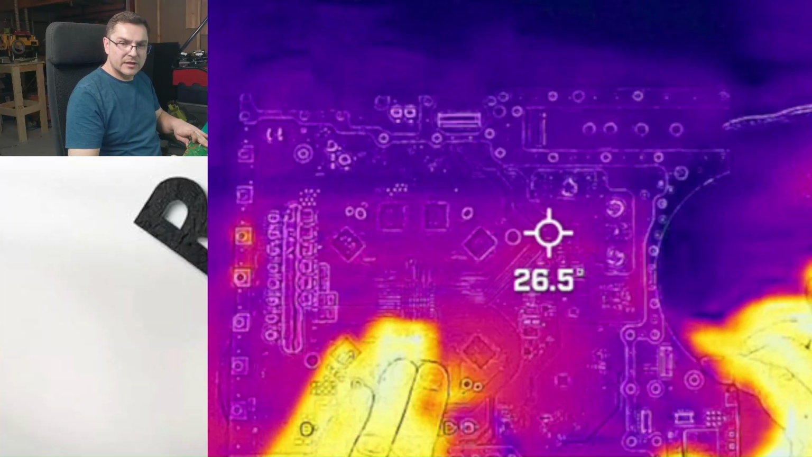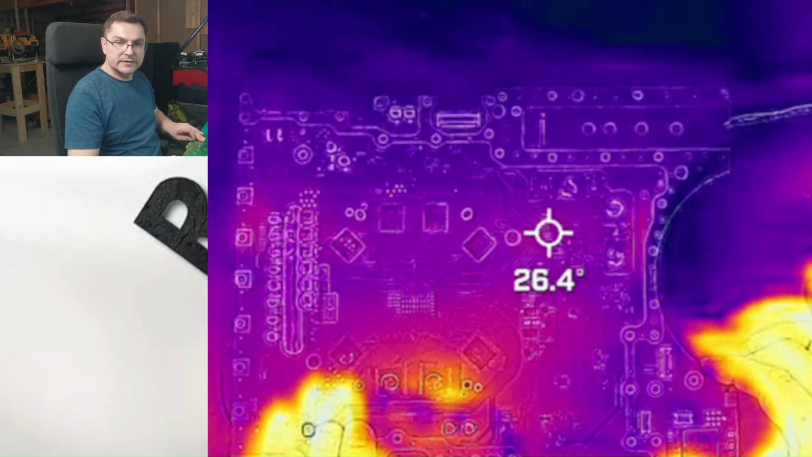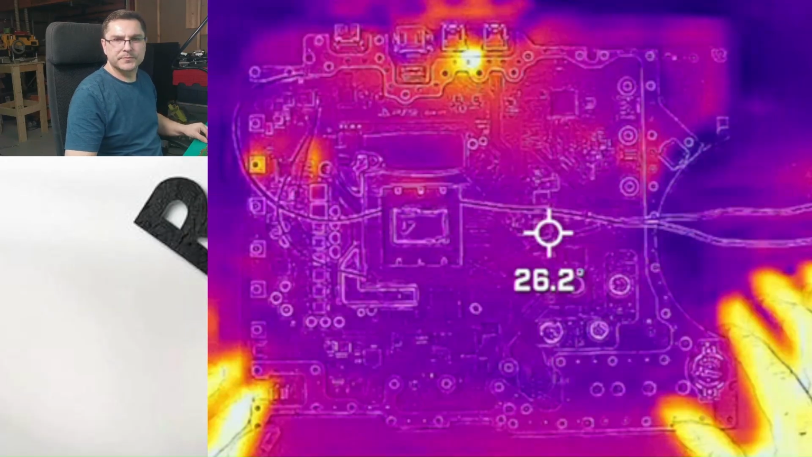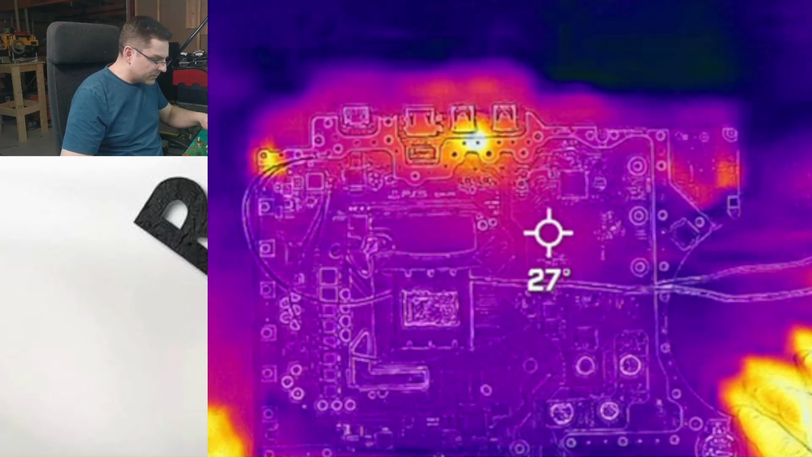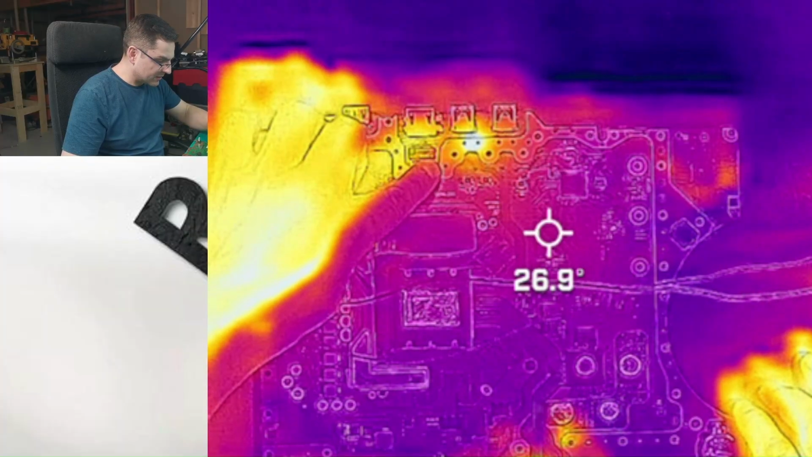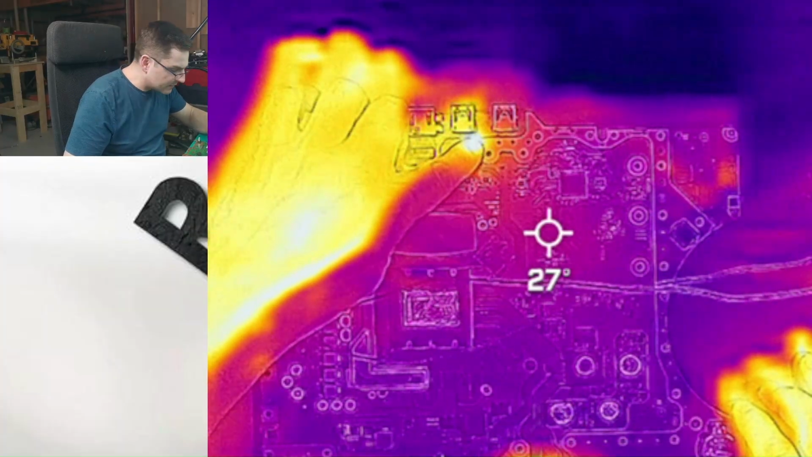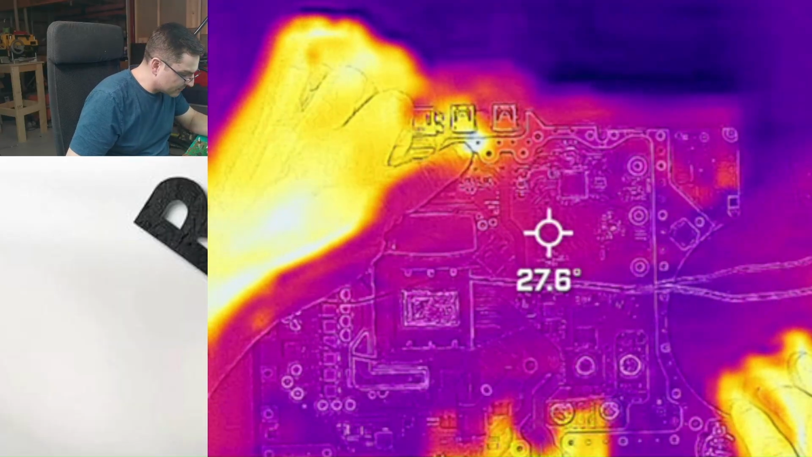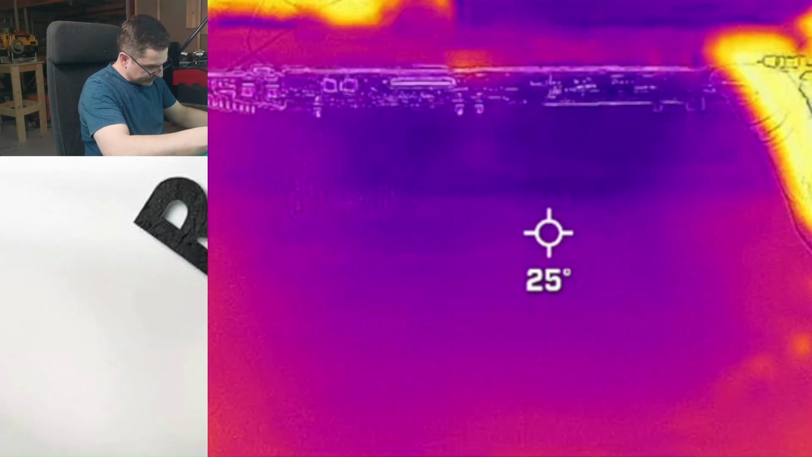Maybe we will find it. Okay. Have something here. Don't see any components in here.